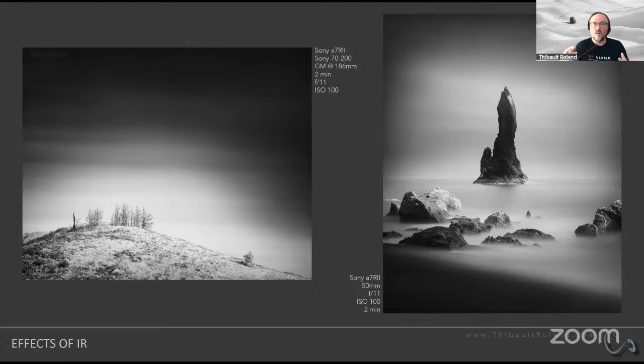So seaweeds will also turn out brighter, just like foliage would. Not quite to the same extent, but it will also. And so by basically using my infrared camera, I was able to get all these details here in these rocks, just because I wanted to bring out basically all these seaweeds and vegetation in these different rocks.